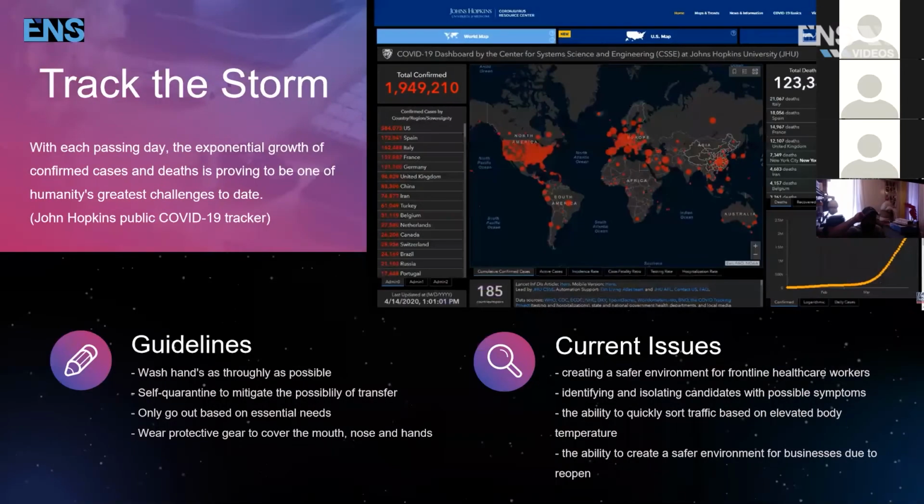I want to really paint the picture for you guys, and it actually saddens me to show you this tracker. So we want to track the storm right now. As you can see in the top right-hand corner is a very familiar tracker, which I'm sure you guys have seen, the Johns Hopkins public COVID-19 tracker. These were figures as of April 14th around 1 p.m. I double-checked this count today. We're now above 2 million, about 2.1 million confirmed cases.